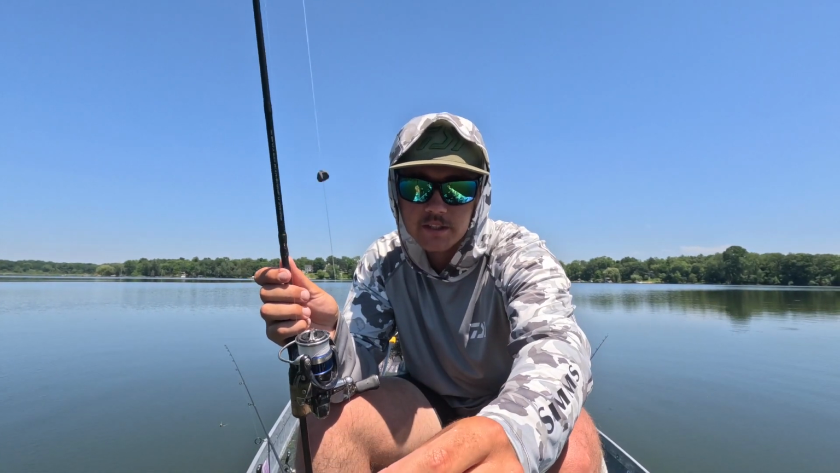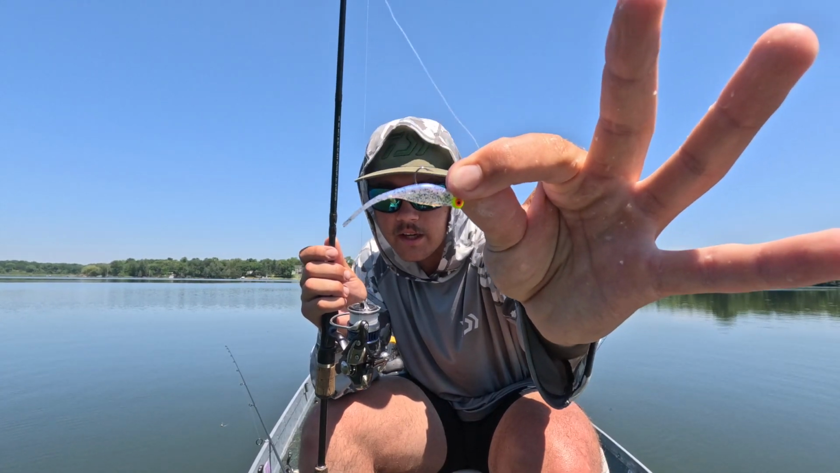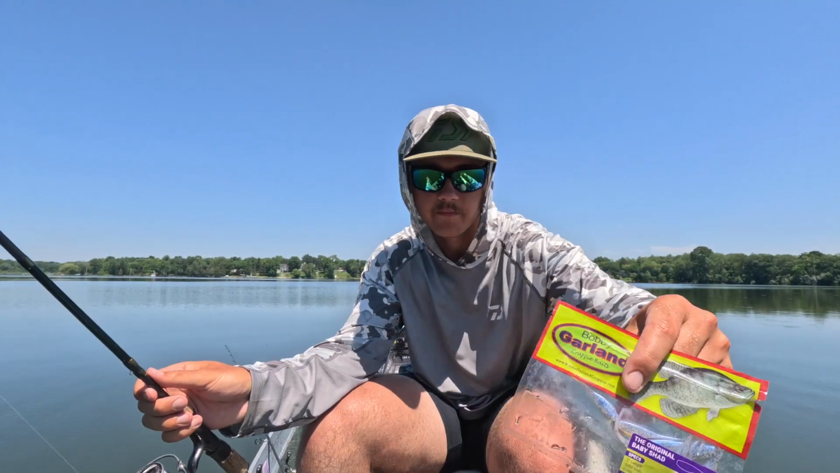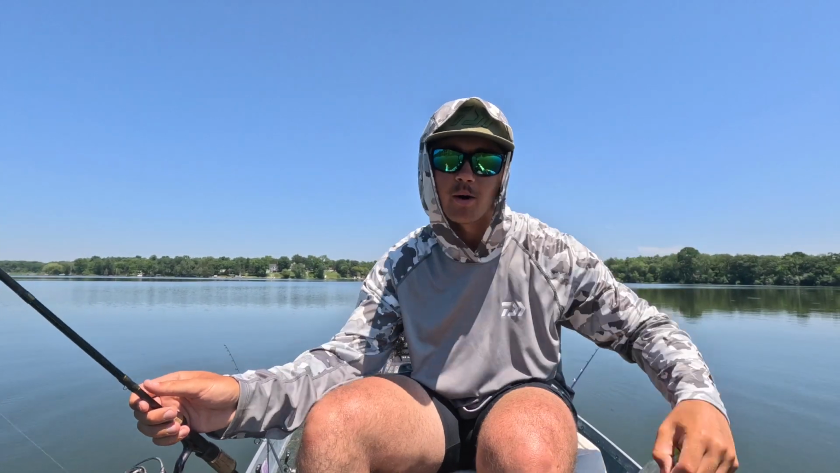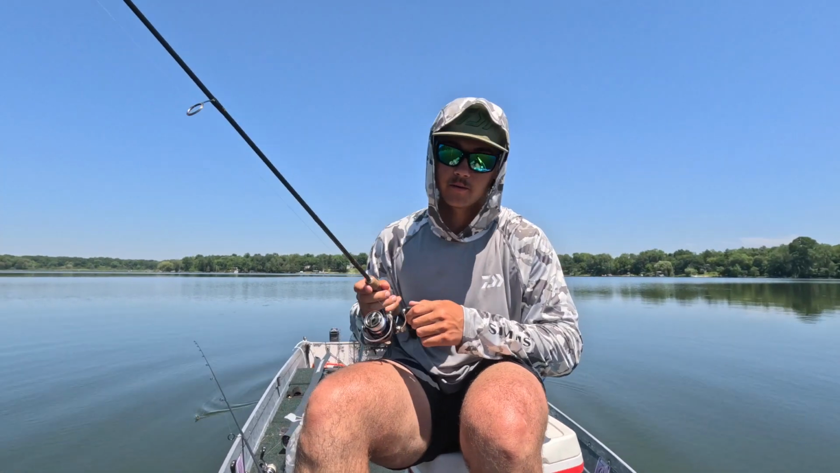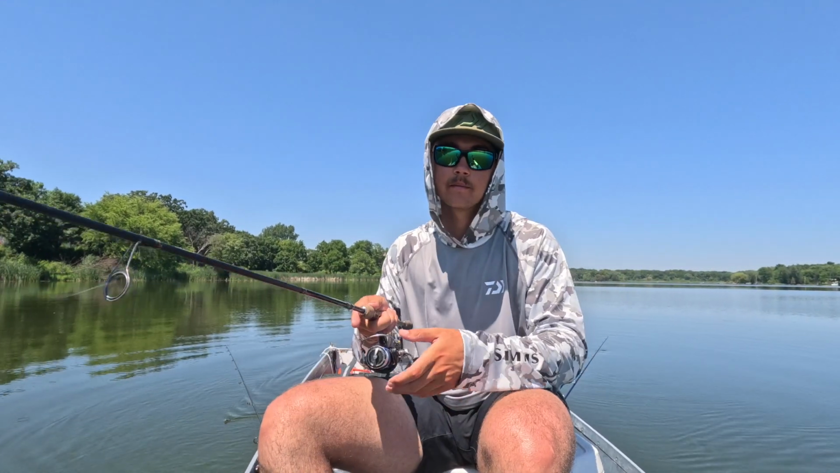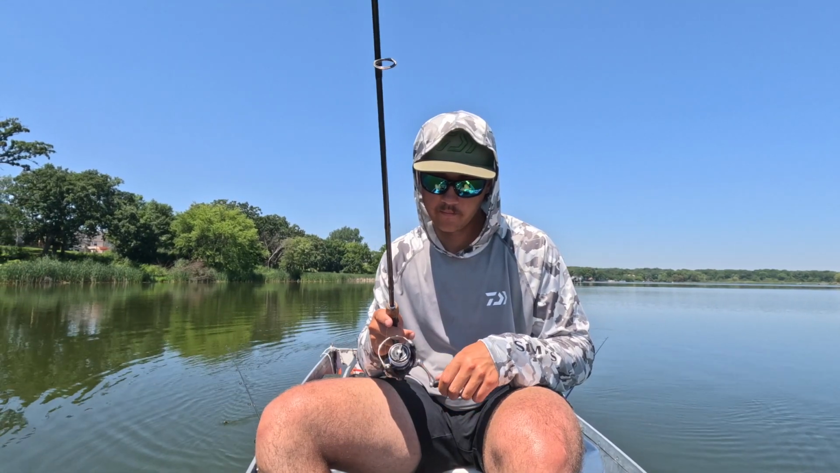And then we have a 1/32 ounce or 1/16 ounce chartreuse head with some Bobby Garland's Baby Shad Monkey Milk. You could honestly use whatever. When they're loaded like you saw on the LiveScope, they're going to bite.